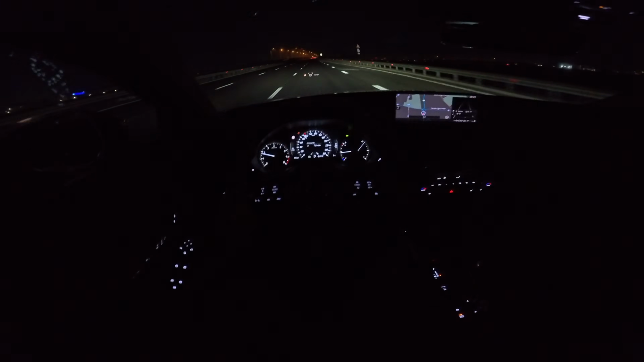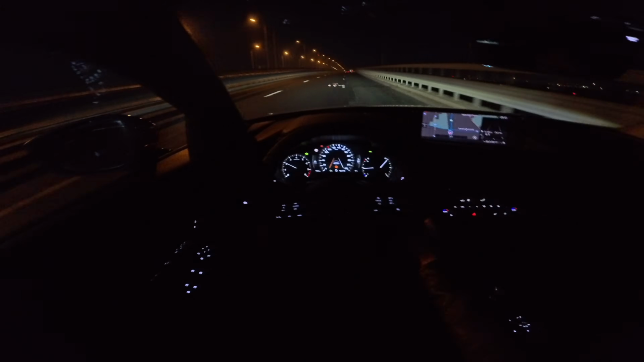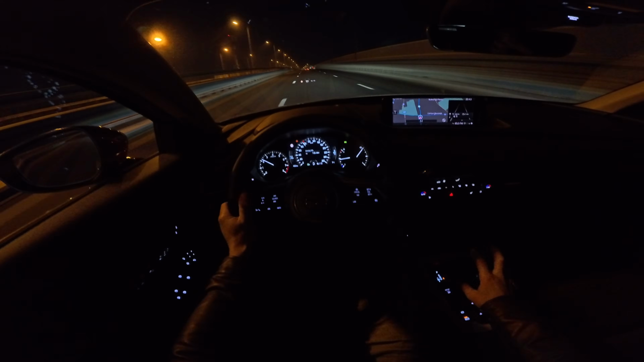So pleasant and so comfortable on the seats. Even though the upholstery is textile fabric material, you feel super comfortable on them.